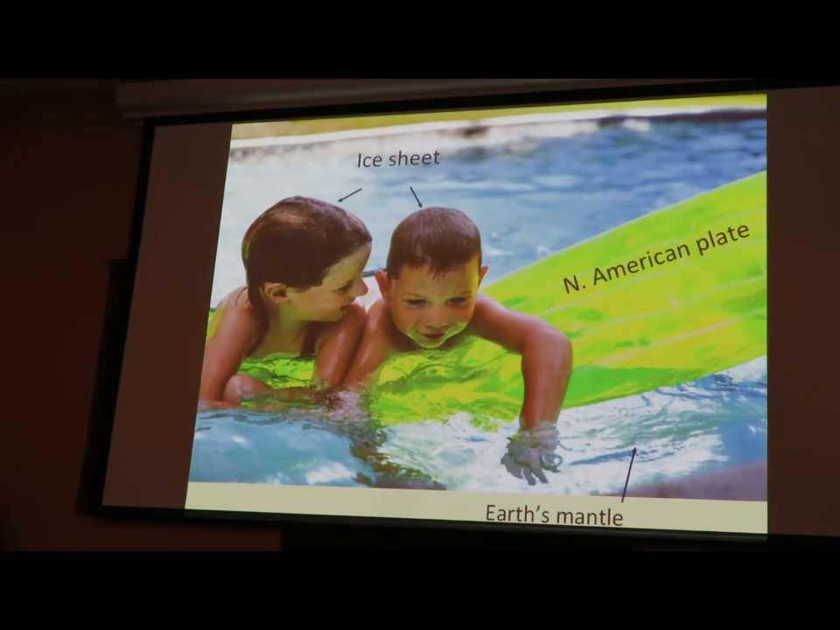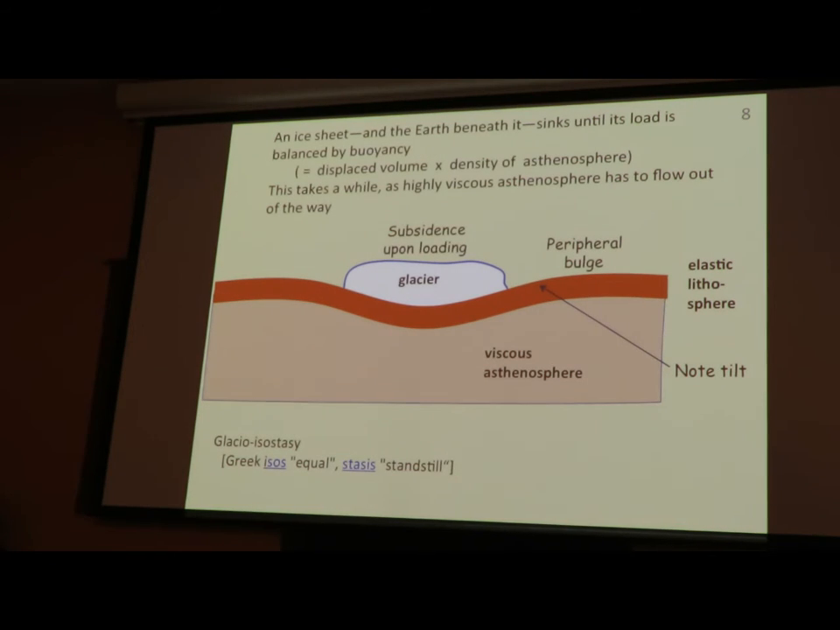Glaciers are heavy, and when an ice mass forms, it weighs down the crust of the earth, and the crust sinks into the mantle. And the physics are very nicely exemplified here. And we can be a little more formal about it, make a cross section. And we have here kids on an air mattress above a swimming pool. And the mass of the ice forces the air mattress down into the pool until you've pushed away enough dense water to counterbalance the mass of the glacier. And this process is called isostasy, from the Greek, equal standstill.